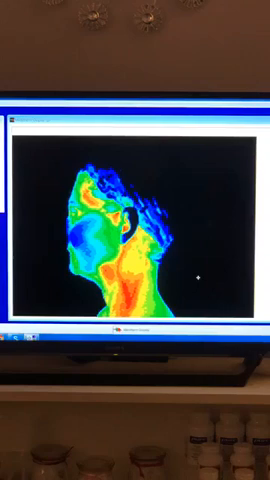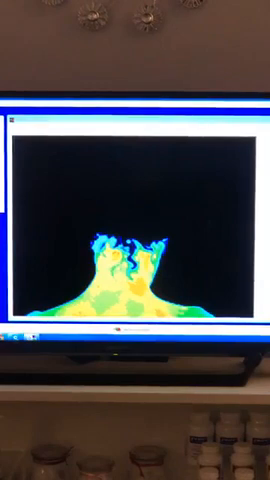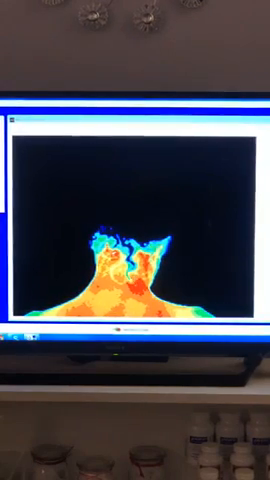Dani, tip your head forward just a little bit so I can see your neck. Thanks. Those curls are bouncing. So what I'm doing is every section of the body is a different temperature. So I'm actually recalibrating the camera or adding different temperatures to it until I can get to what is the normal body temperature for that area.